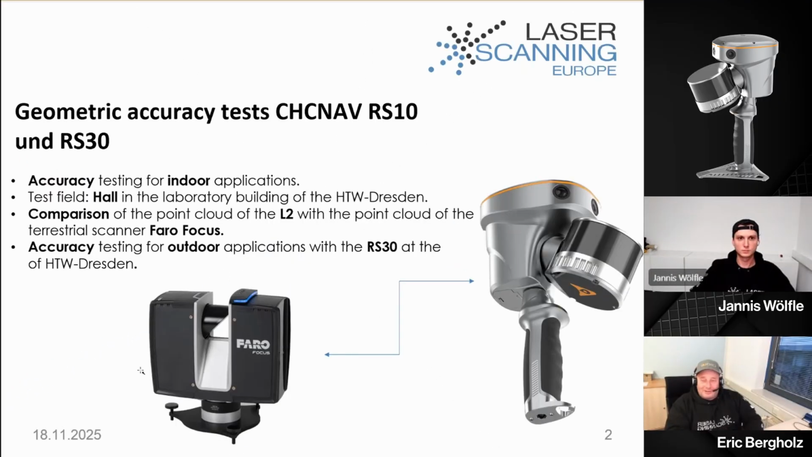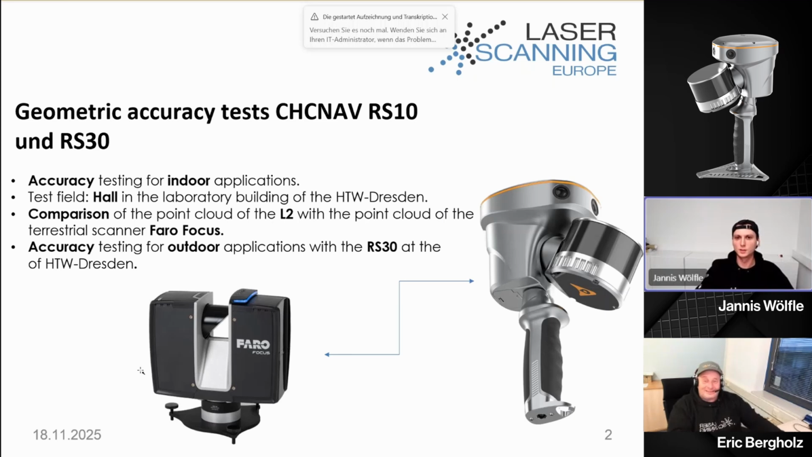Jannis, before we start, maybe you can tell us something about yourself so that people know a little bit about your story. Hi, my name is Jannis, and I'm studying geomatics at the State University of Applied Science in Dresden, Germany. Besides my study, I'm working at LSE and often do accuracy testing with mobile scanners. Okay, then let us start with your test.